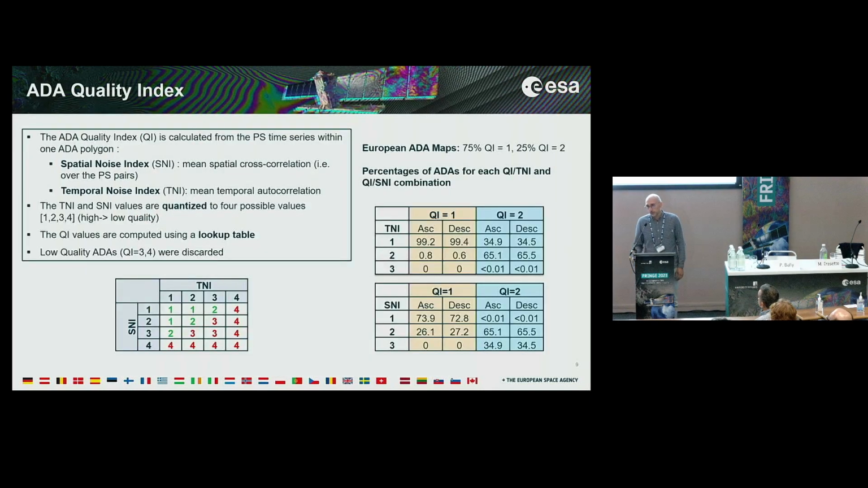In order to assess the reliability of the extracted polygons, we use a quality index associated to each polygon that has been extracted, and is calculated using the PS time series. This quality index is a combination of a spatial noise index, that is basically the mean spatial cross correlation over all the PS pairs contained in one polygon, and the temporal noise index, the mean temporal autocorrelation calculated separately on the PS time series.